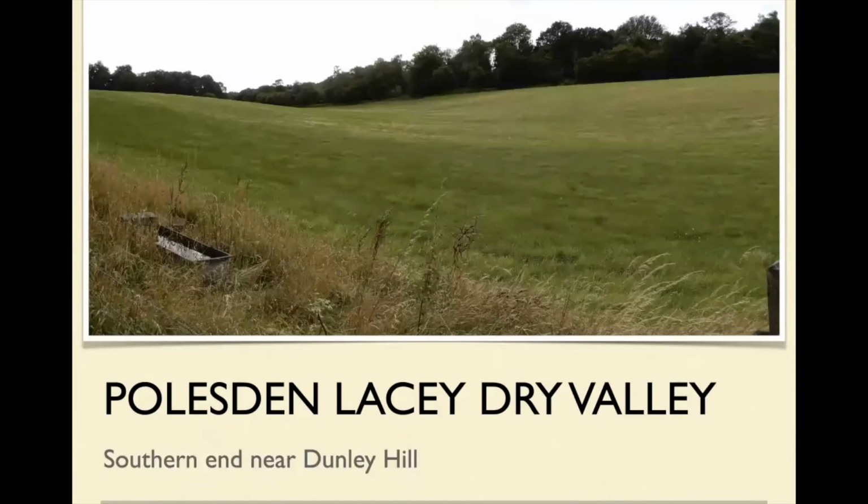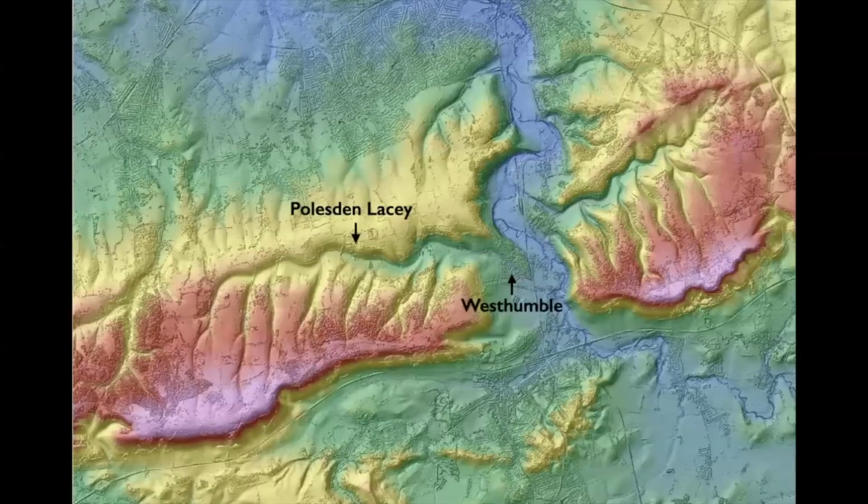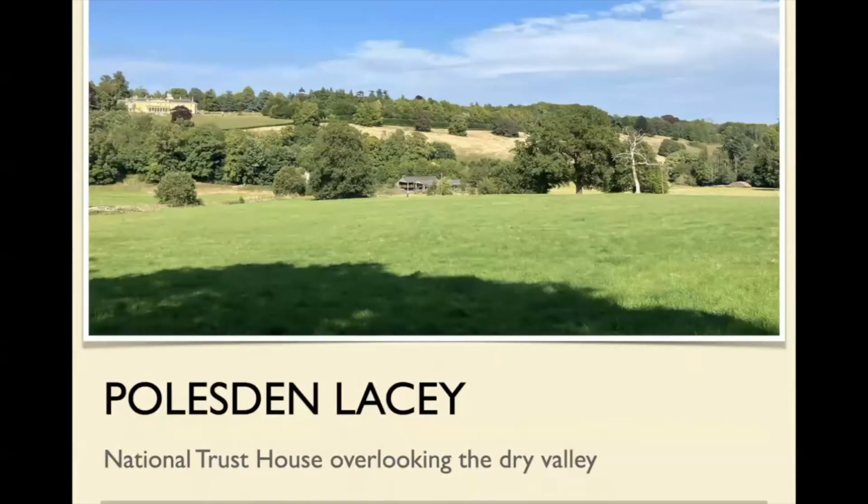And this is where it begins to peter out as you go up the hill after it's turned the corner. So Polesden Lacey itself, I've switched to the surface model here, so you can see the buildings. Polesden Lacey is there, and then West Humble is here, if you know West Humble. There's a valley coming up there.